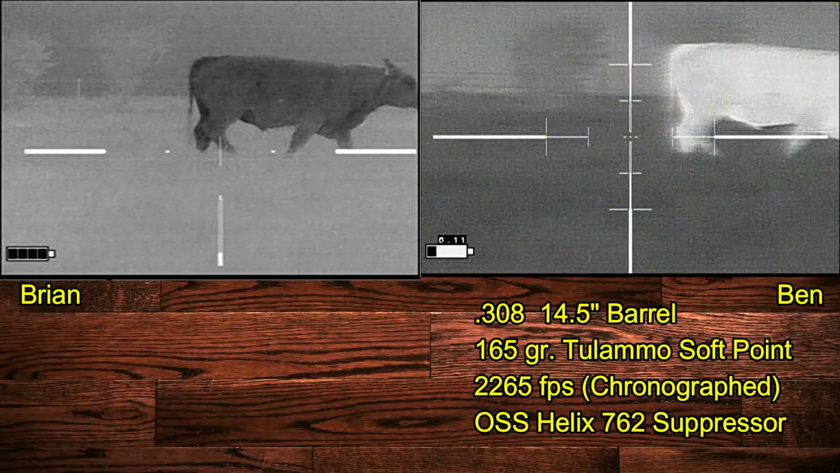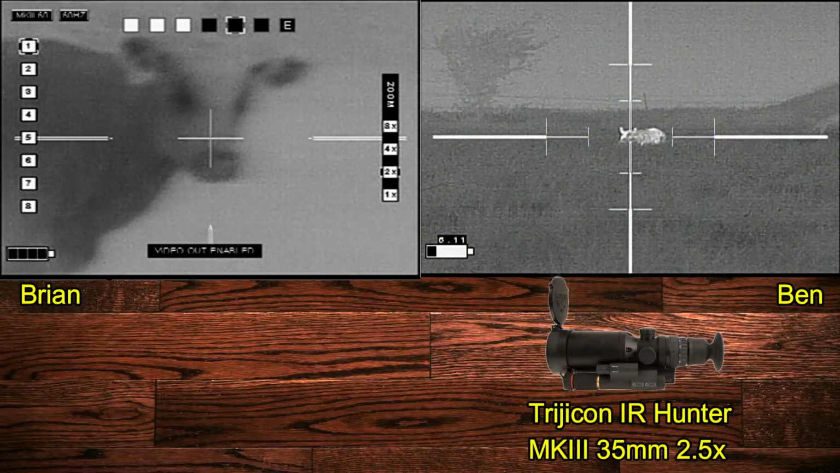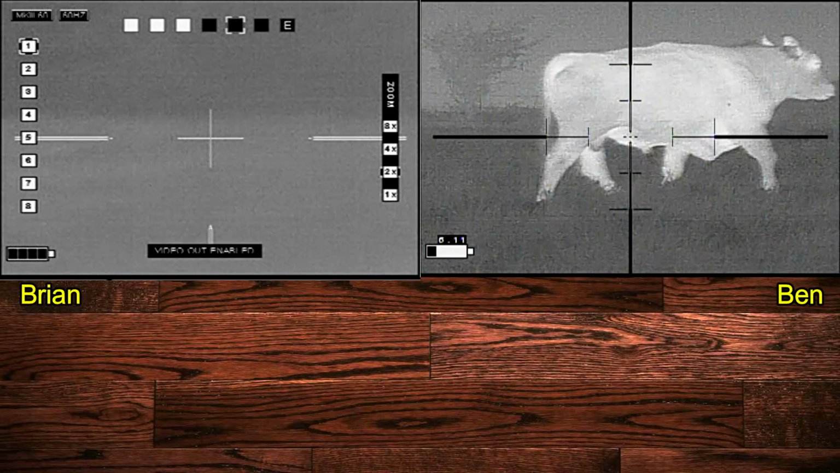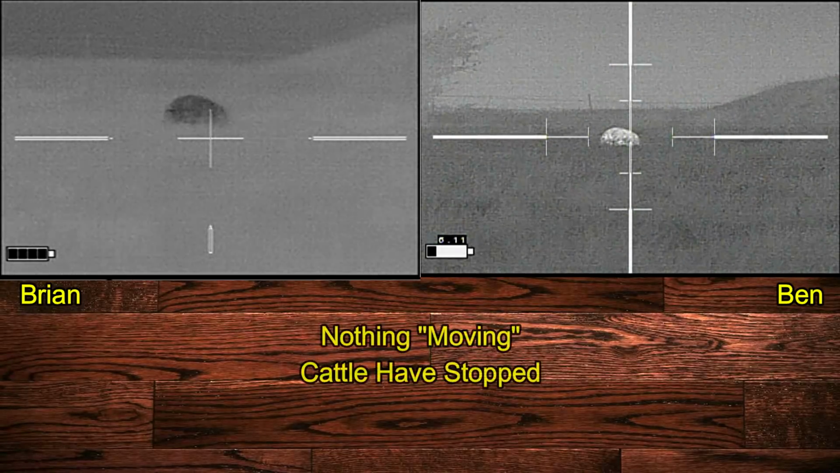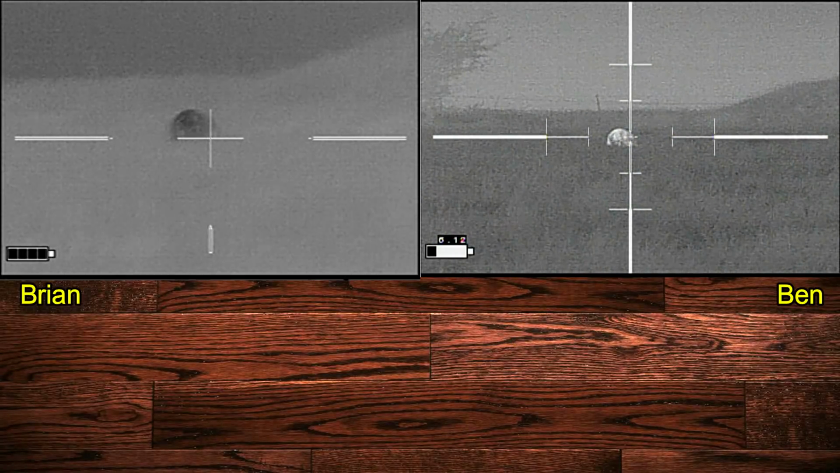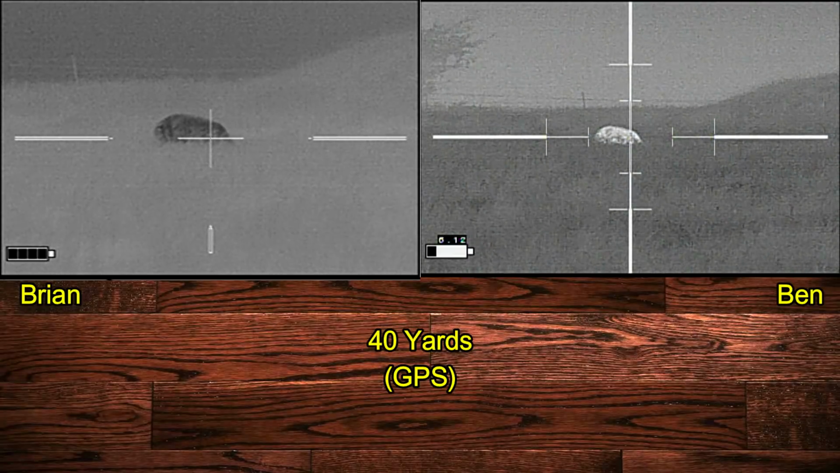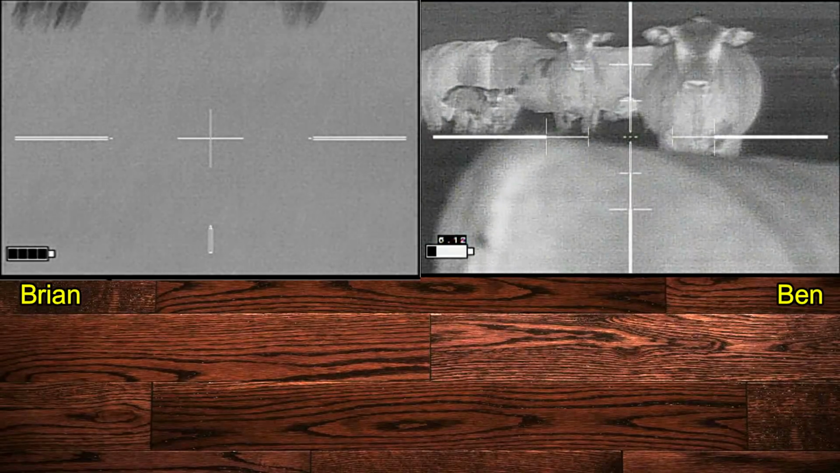And while that happens, I'll mention that Ben's shooting a 308 with a 14.5-inch barrel, shooting 165 grain ammo, and sighting with the Trijicon IR Hunter Mark III 35mm and 2.5X. Finally, the cattle have moved out of the way. There's nothing to the left or right. We've got a clear shot. We're just waiting for the hog to turn. 3, 2, 1. 2 shots. Let him go. 2 hits.